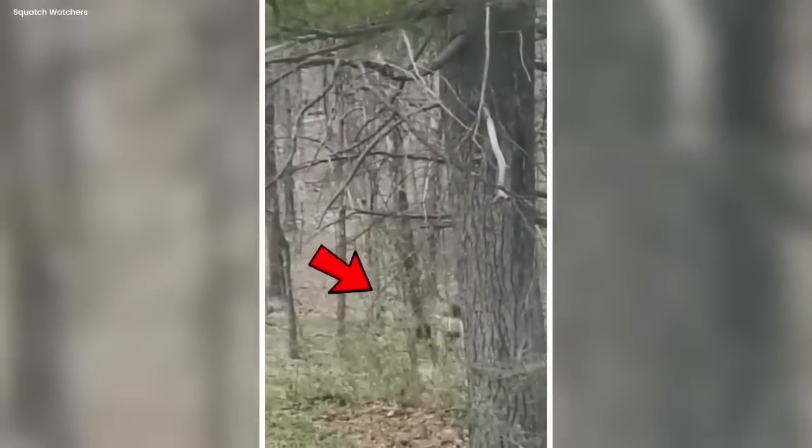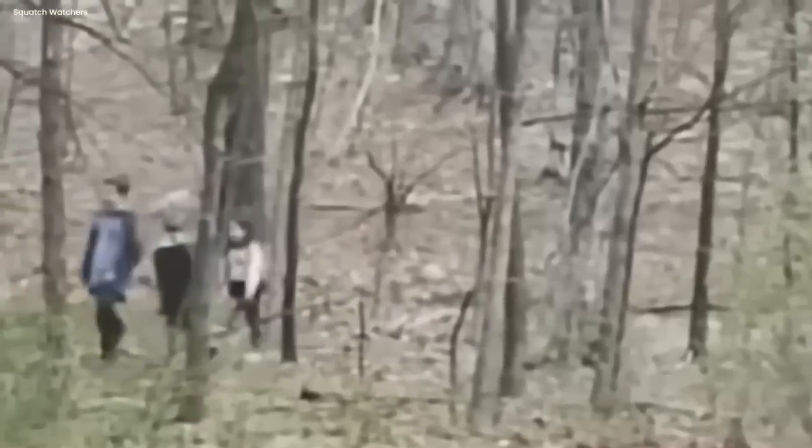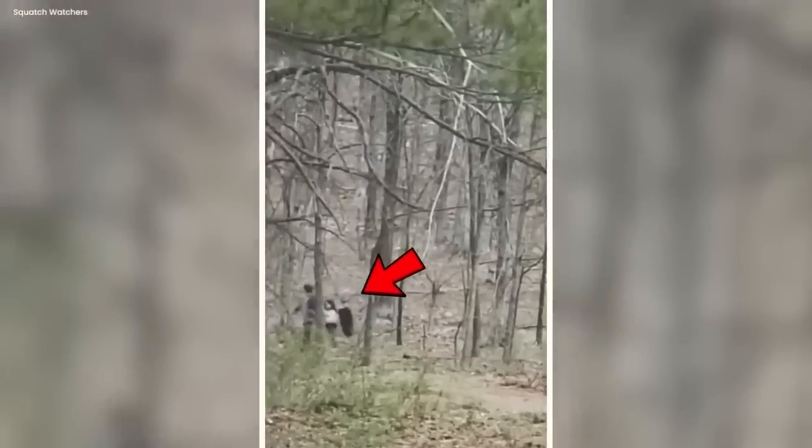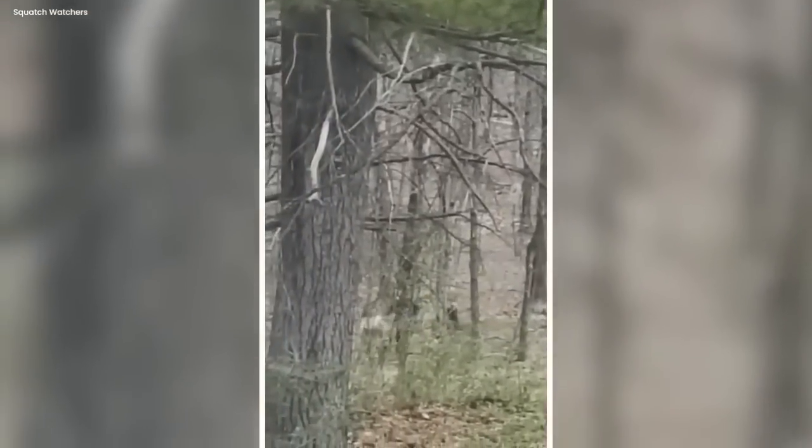Get away from him! The video was not clear, as it was taken from far away. Nobody knew what the thing was or why it was there. It's a big mystery. The creature was hard to see in the video. It was like a shadow with no clear shape.